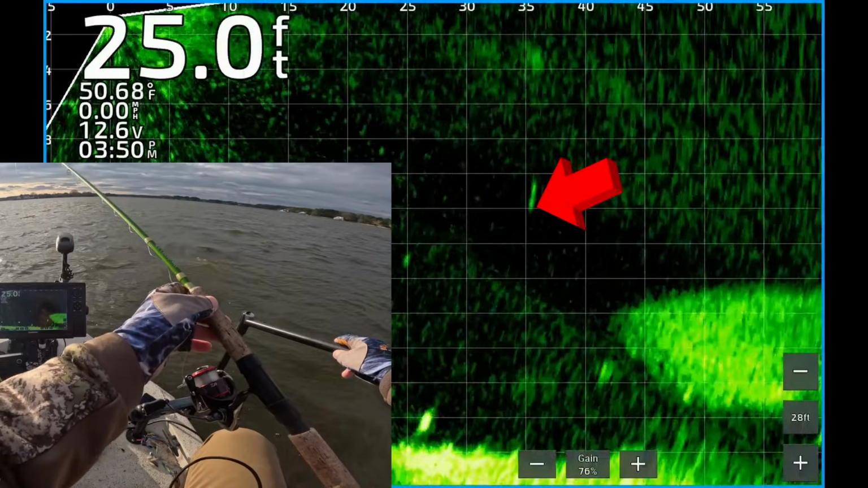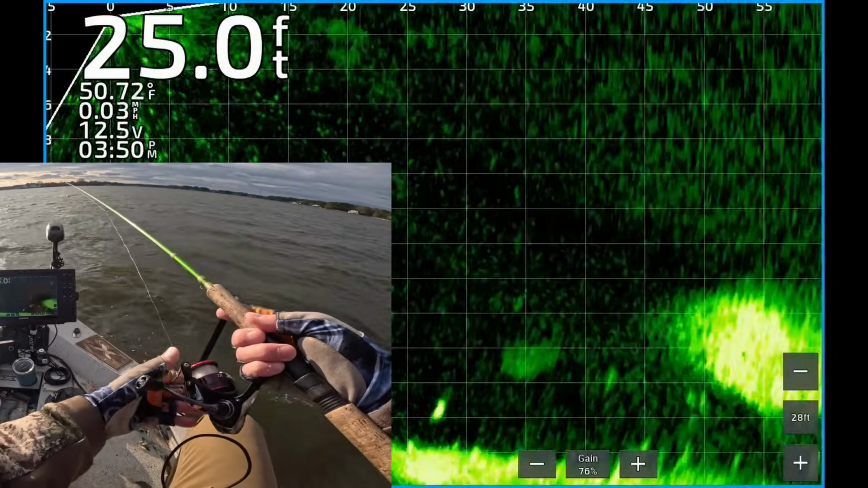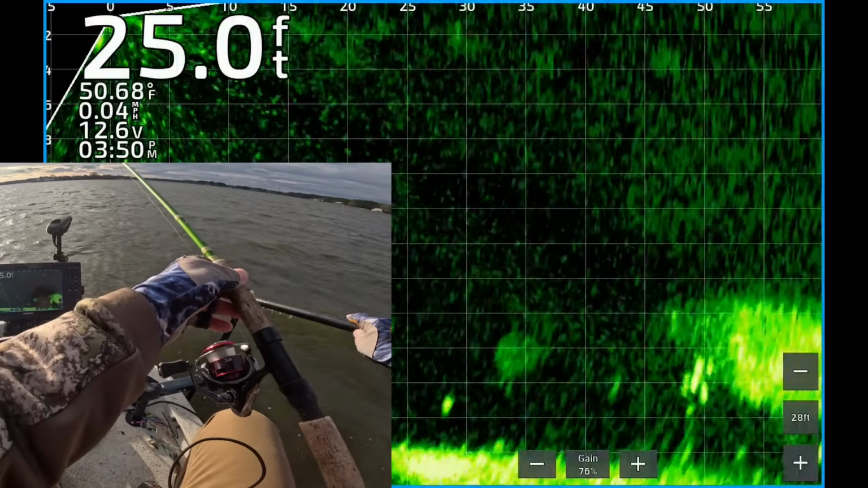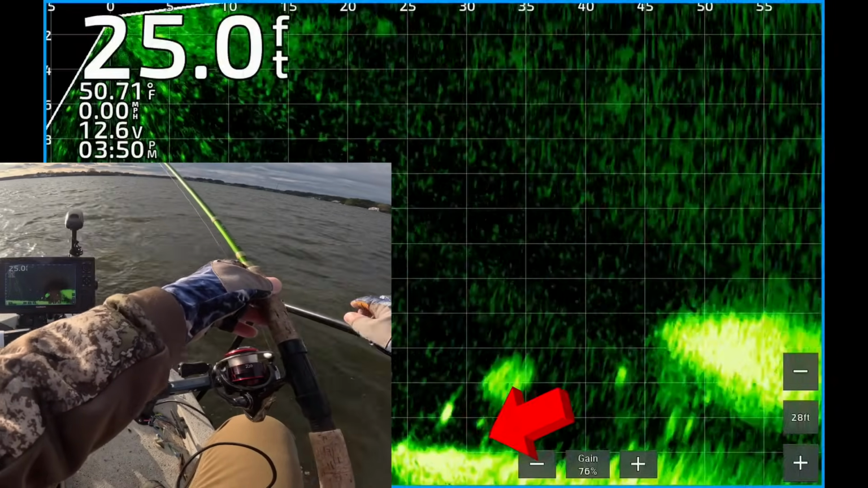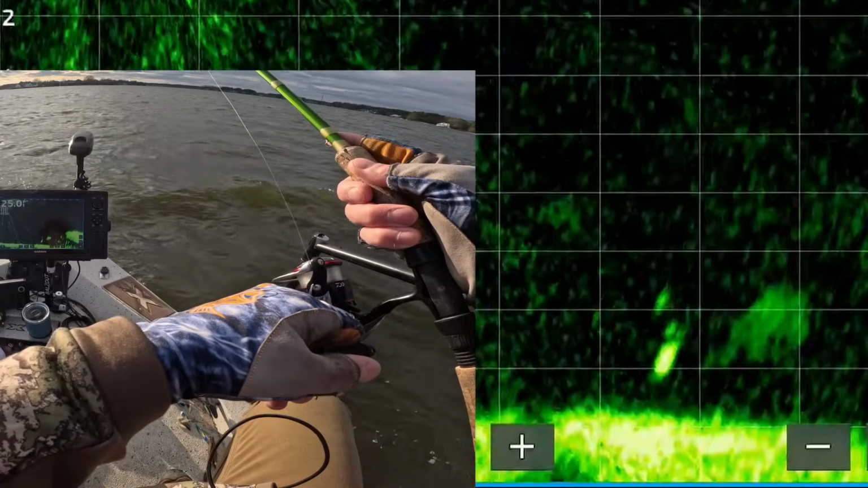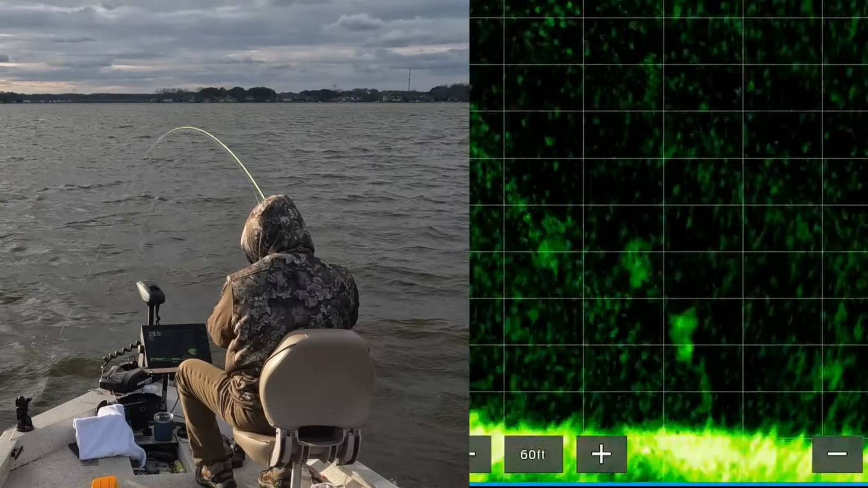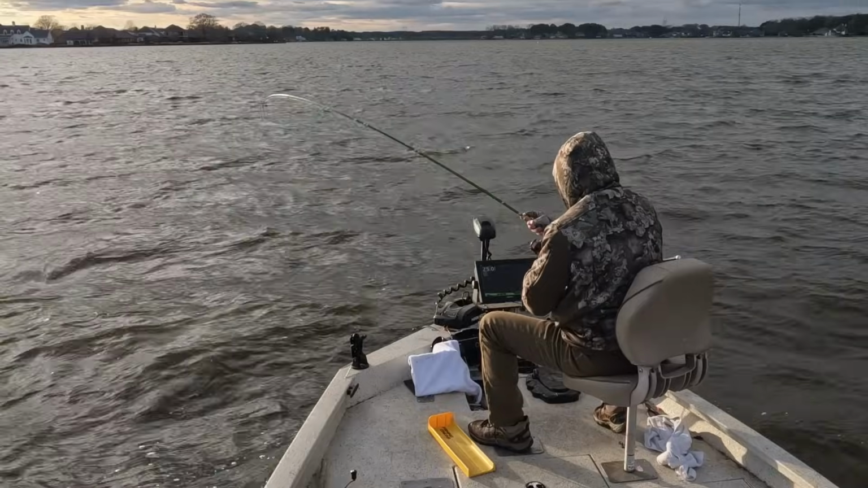There's my jig dropping down 35 feet from the boat. There's a nice looking fish there about 28 feet away, 2 feet off the bottom. There's my jig, and now I'm bringing it up on top of the fish. He turned. He's got it. There's one. Yes. See, that was 27 feet out, near the bottom.